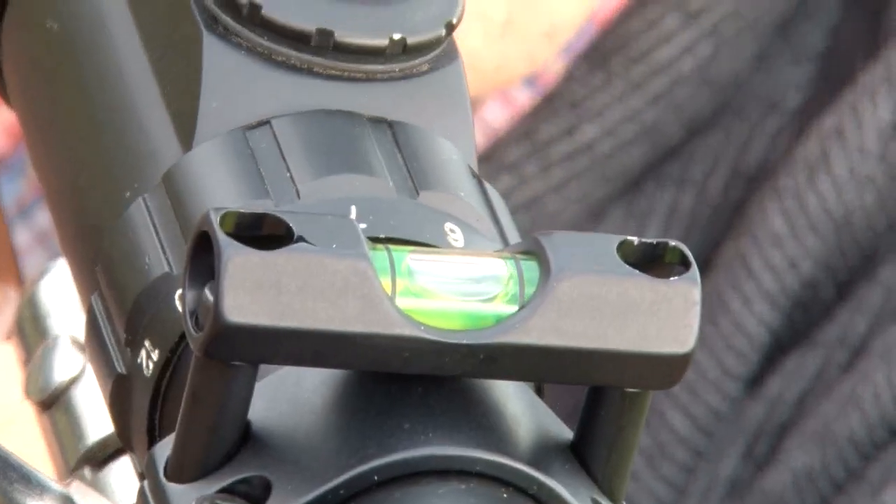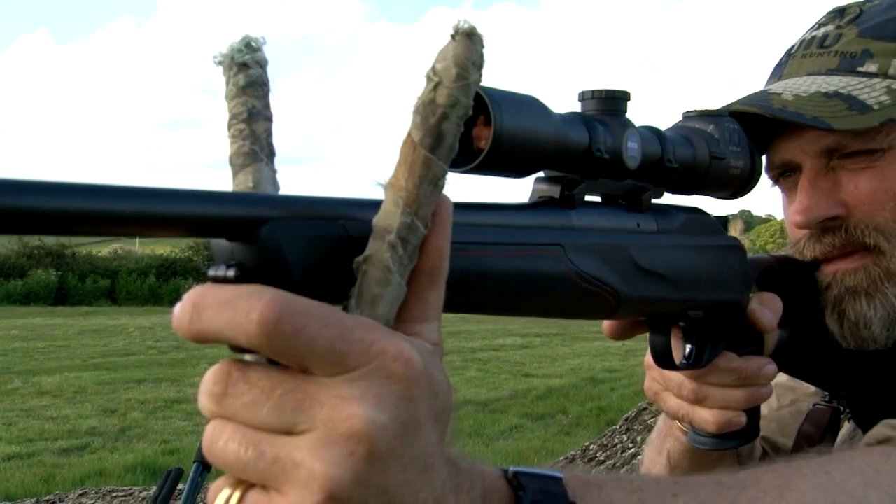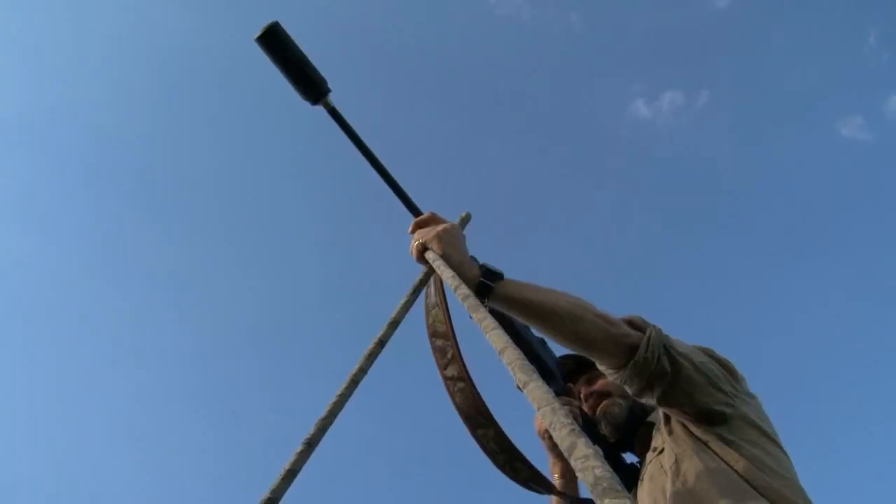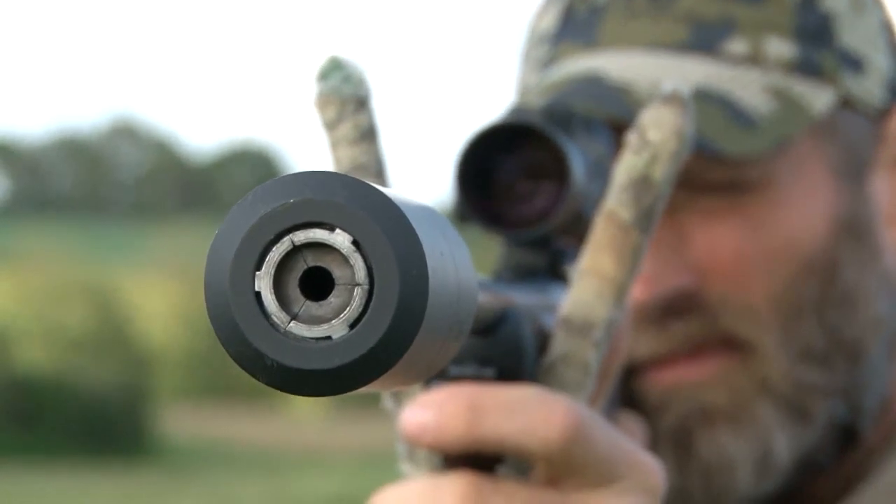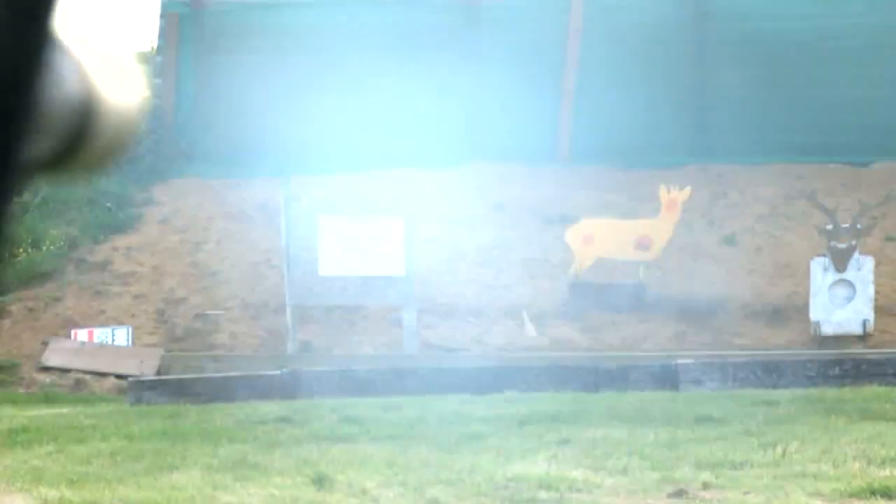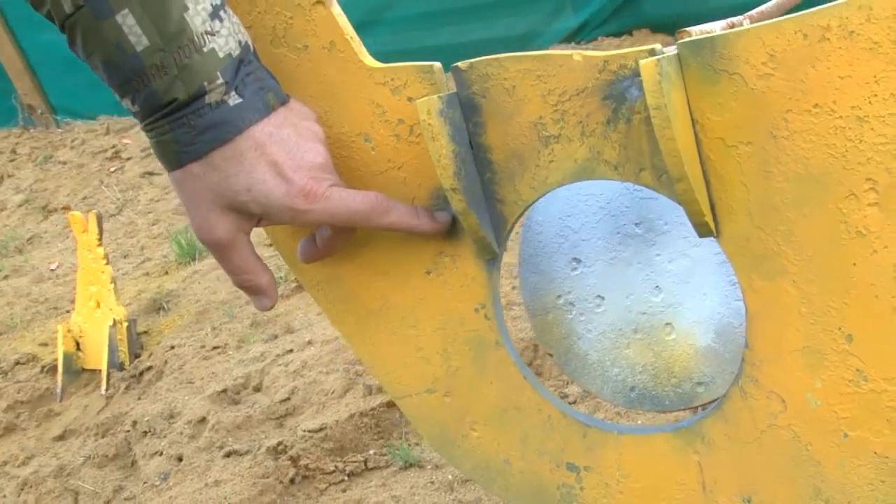In shooting, control is key. Your breathing, posture, then there's zero, the ammo. You may think you have all the bases covered, but now and again the bullet doesn't fly true. How do you fix it? With so many variables, including human error, it can be incredibly frustrating.